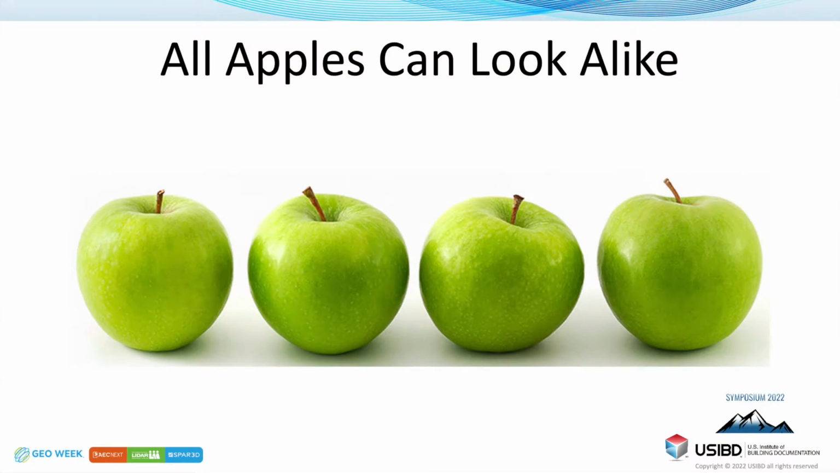How do we get the information from these into a uniform format, like Chris's example of the Monroney sticker you see on car windows when you go to buy a car? So all apples can look alike, we think. If we can normalize them somehow, that would be the goal of the spec sheet.